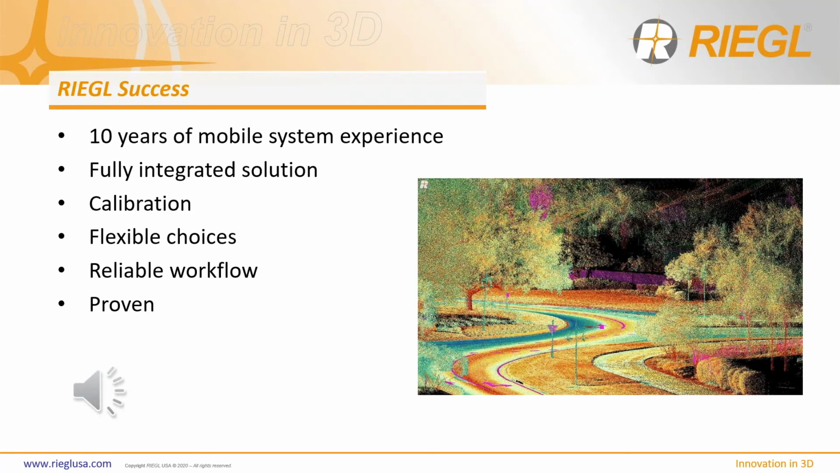With the VMQ-1HA, we introduced a compact and lightweight single-head system, which is a perfect entry-level system for surveying companies. And many customers love the flexibility to use the VUX as a calibrated scanner plus INS subsystem to swap between MLS and ULS applications. Beyond traditional surveying, the VMQ is widely used for HD mapping, which is key for the autonomous driving car industry.